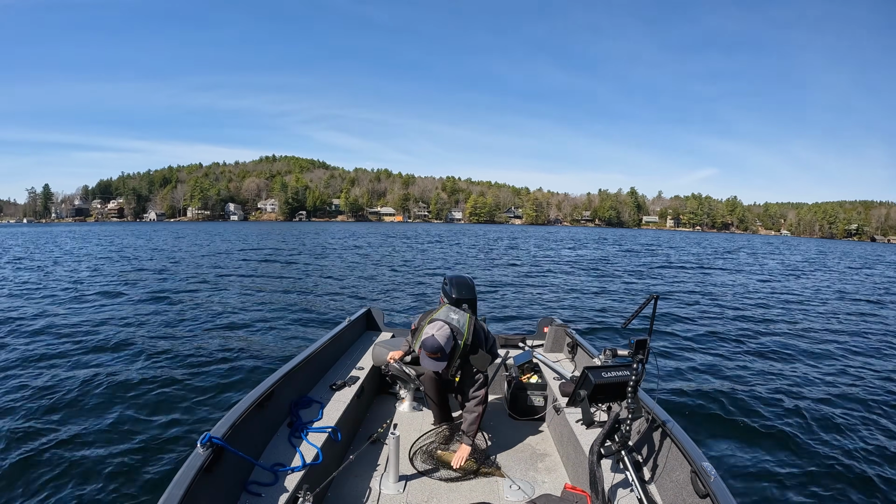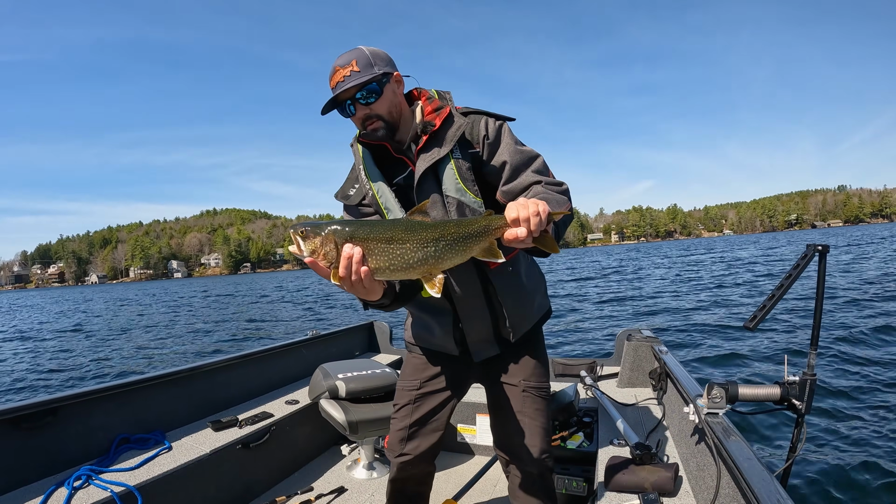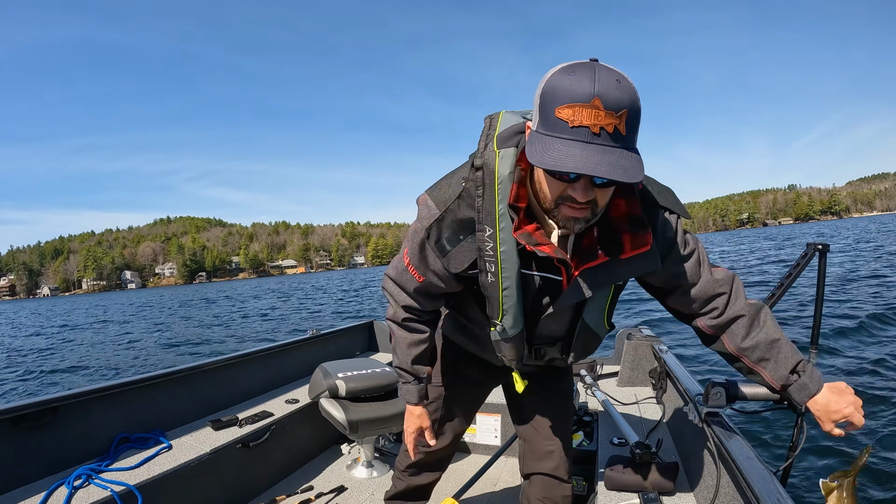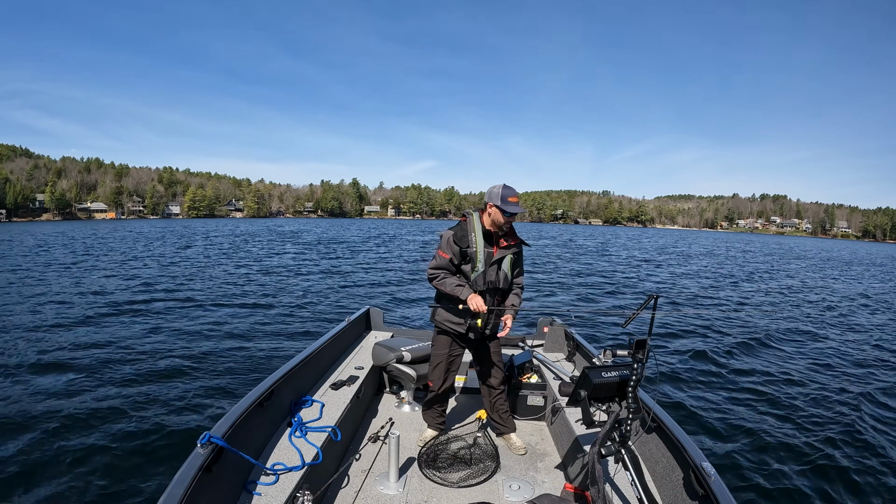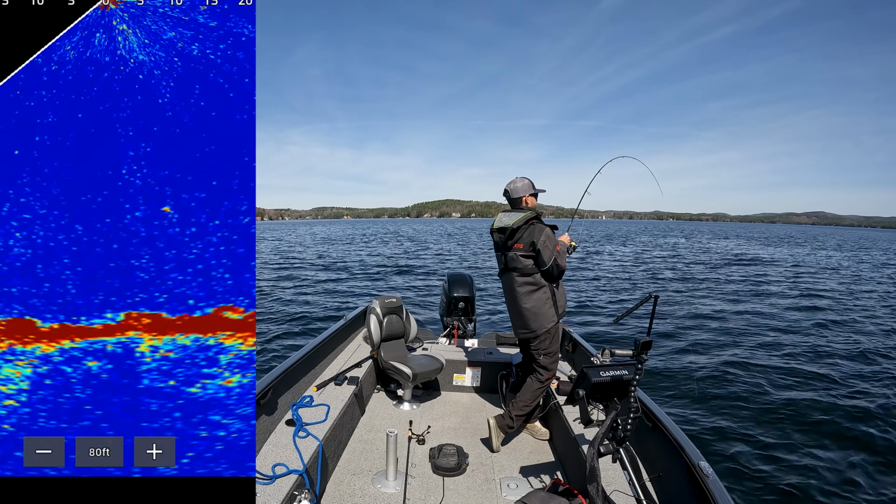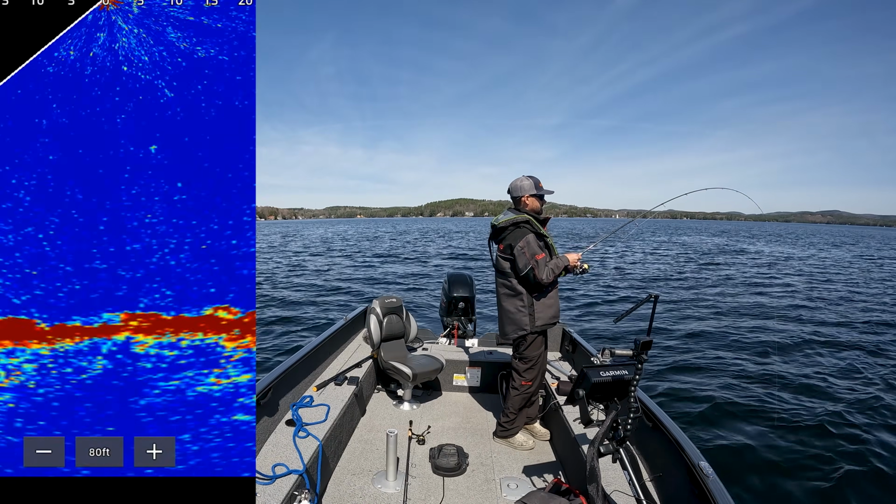Another nice chunky one. Another nice super chunky one. Look at that one. He's got the genetics to get big here. And when there's one, there's more. Got him. That's another freaking bigger one too. Jeez.